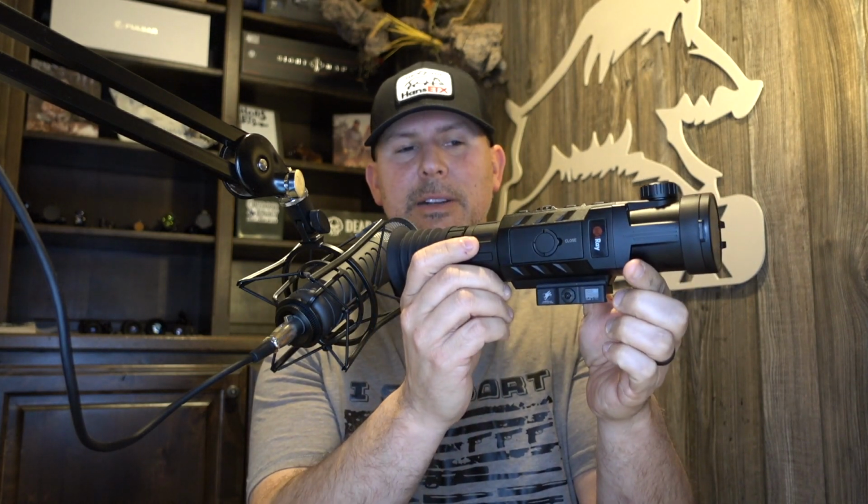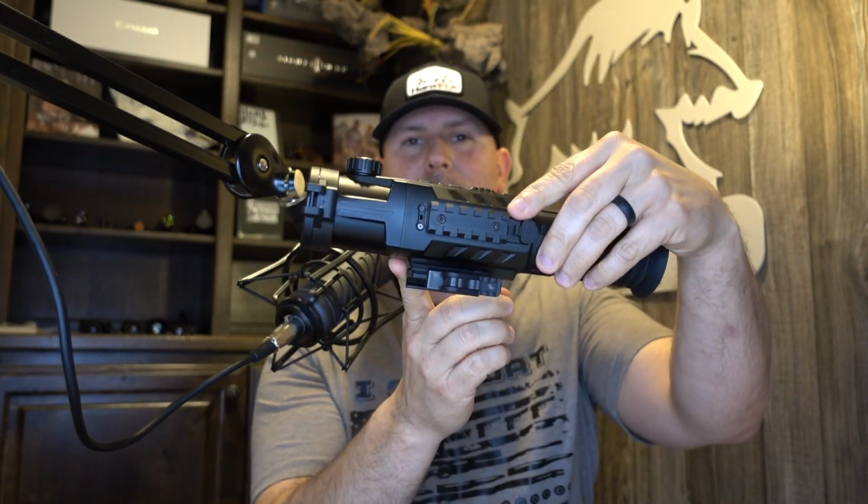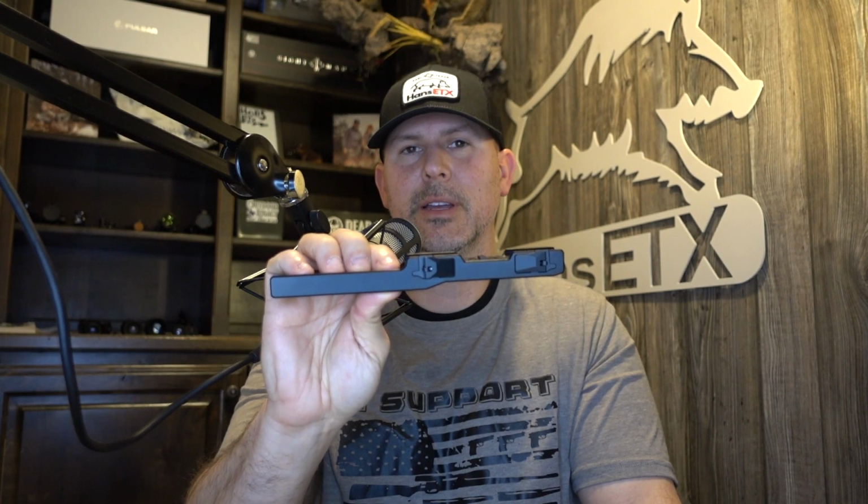American Defense Manufacturing, those are the mounts that we suggest with a lot of different scopes, and this one is not any different. The mount's $249. Get you a good mount. Look how small that thing is. It's one throw lever, quick release, returns the scope back to zero. You will thank yourself in the long run if you purchase yourself a good mount. But this factory mount that comes with it, it's usable, but that definitely is one of my dislikes, and get you a good mount with it.